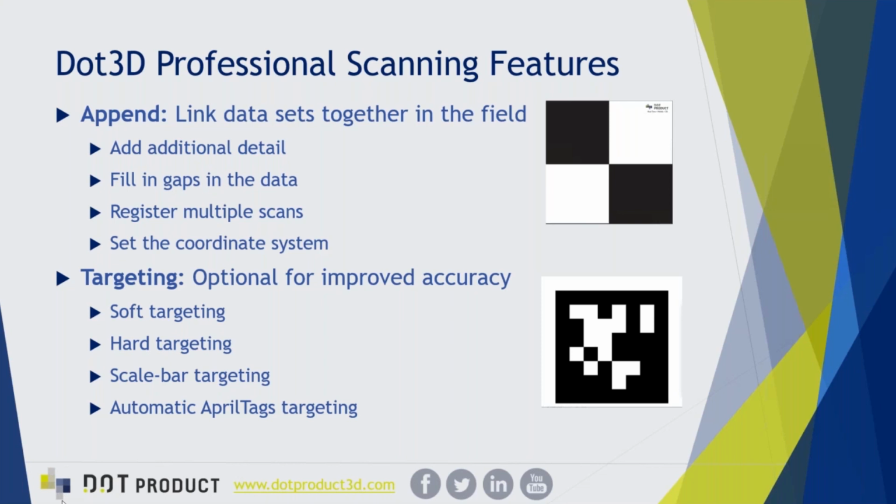The append functionality first is a unique capability that allows you, once you've finished one scan, to actually add another scan, even without targets, directly back into that first data set. This can be utilized if you look at your data after capture and you realize, oh wait, I missed something important over there. I want to go add that back into my scan. You can actually build that directly back into the same file on the fly and optimize it all together into